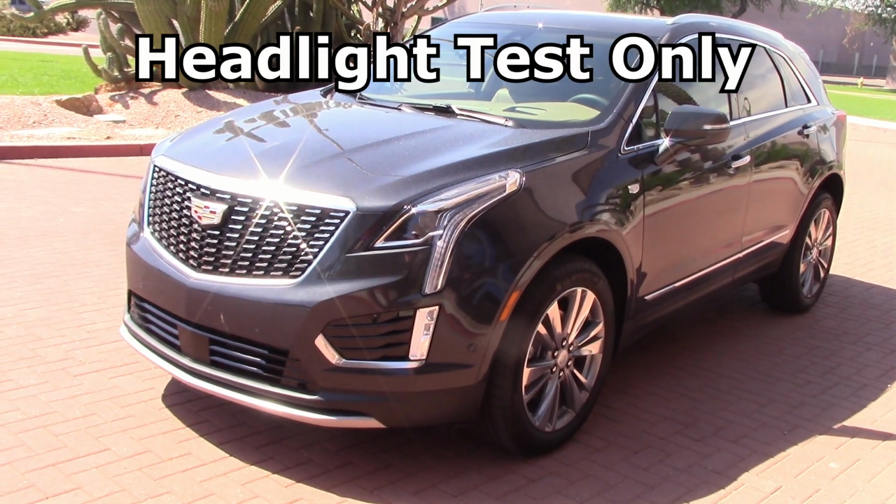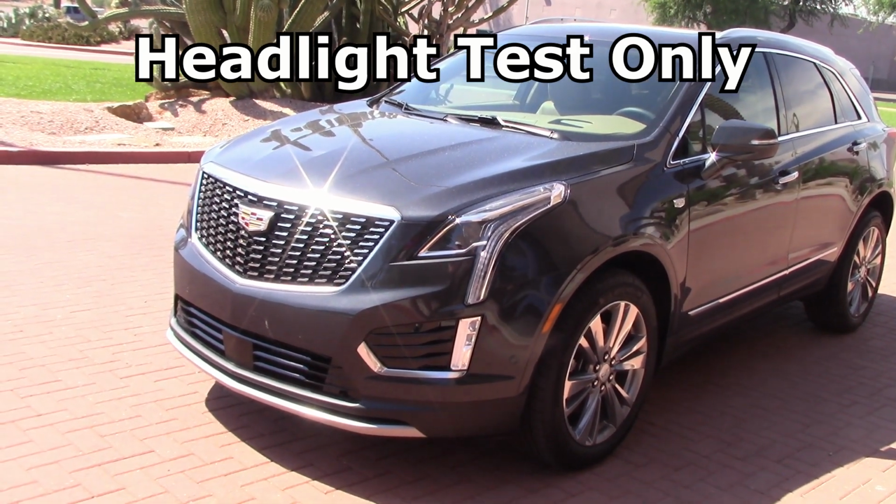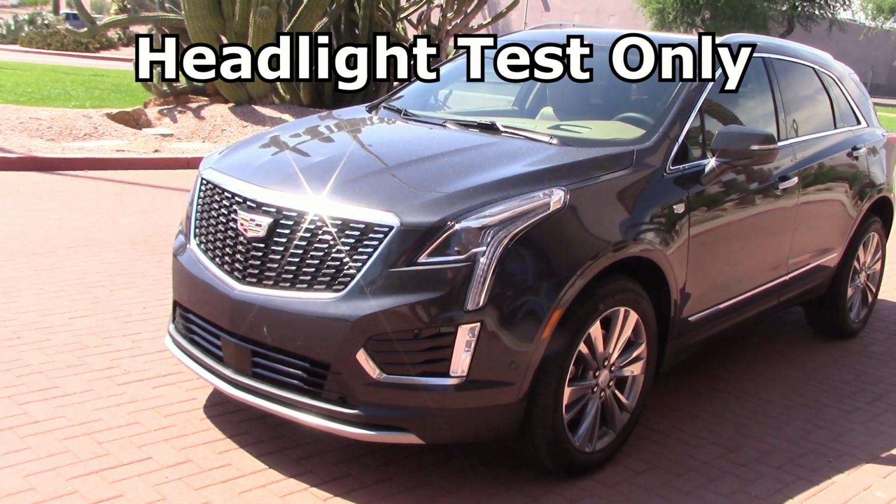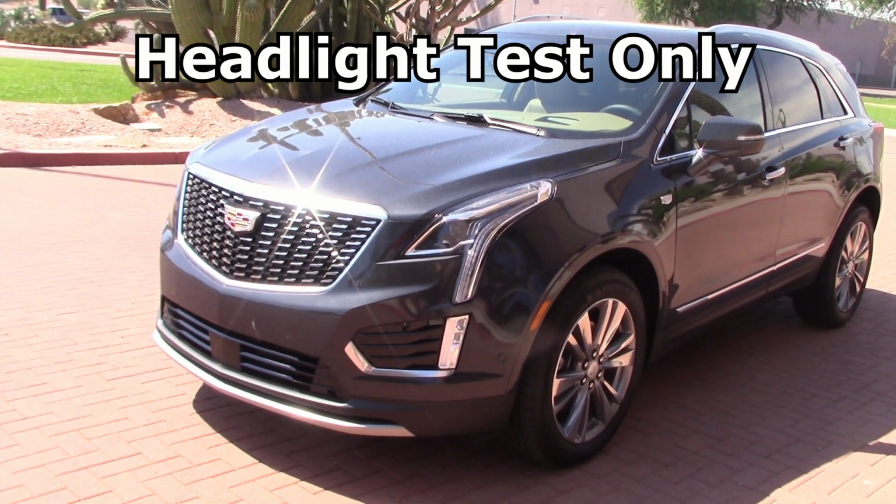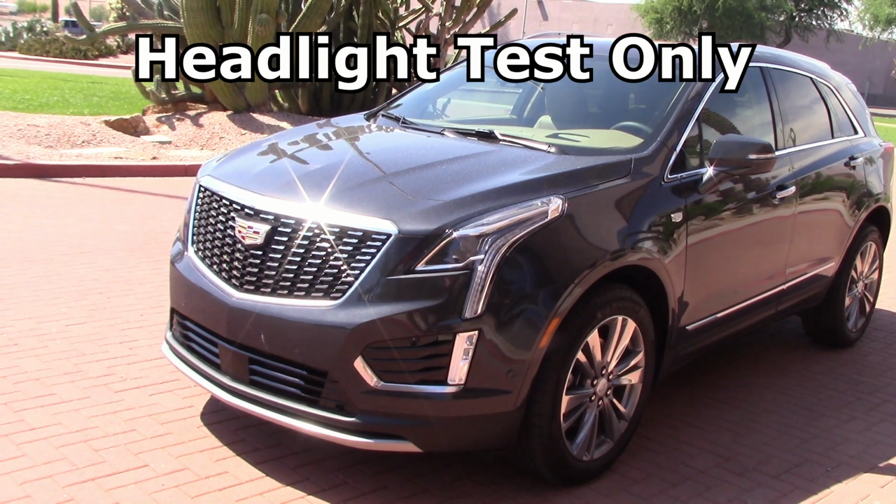Looks like Cadillac sent us a 2023 XT5 SUV. Look at the price sheet, $68,000. Wow. We're going to do a complete road test on this in a couple of days. Right now we're just doing the headlight test and night drive.